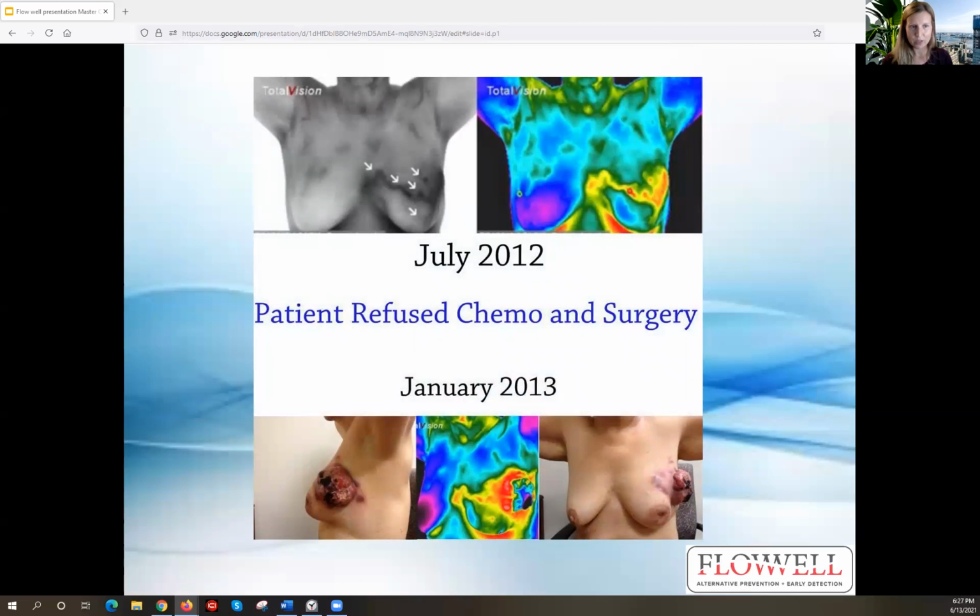This next slide is one of our extreme cases. This patient, she had refused chemotherapy and she came to see me in July of 2012. She knew she had cancer in that left breast. And you can see that this tumor, it grew really big. And unfortunately, she did have to get a mastectomy. She was trying a treatment that did not work for her. This was a very fast growing tumor.